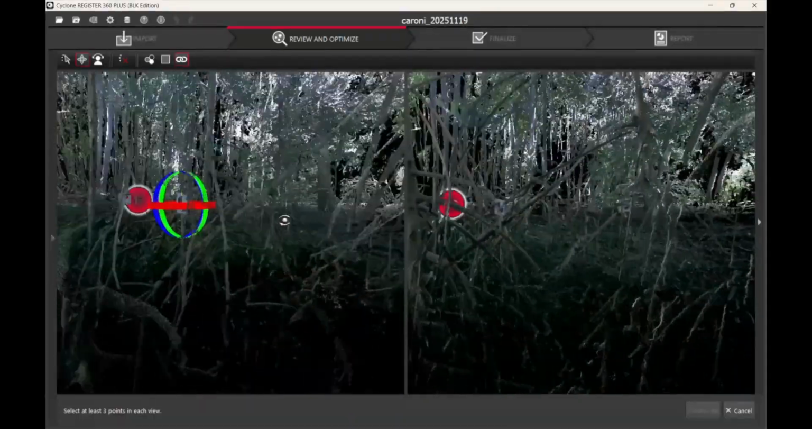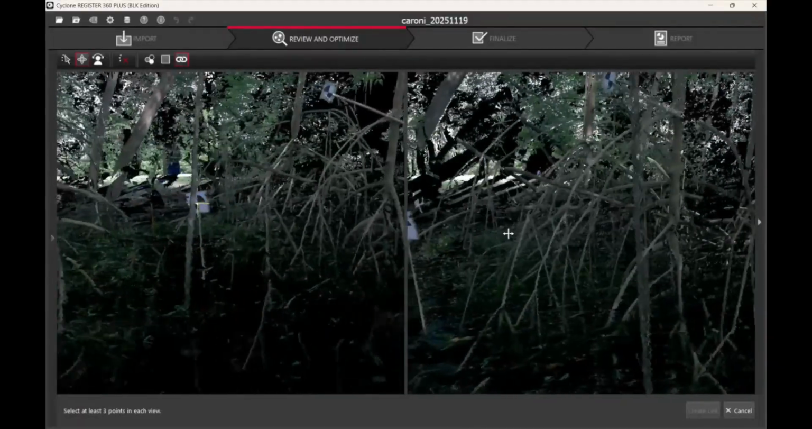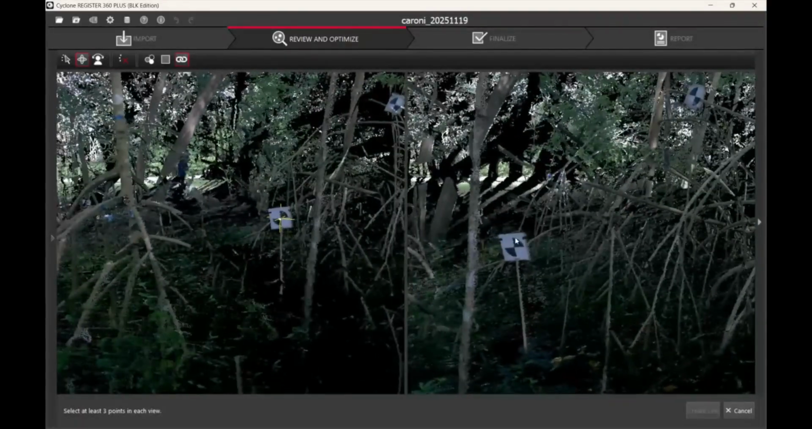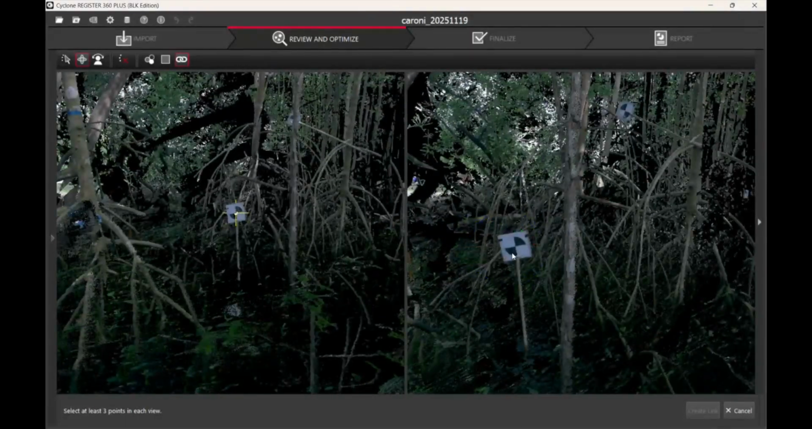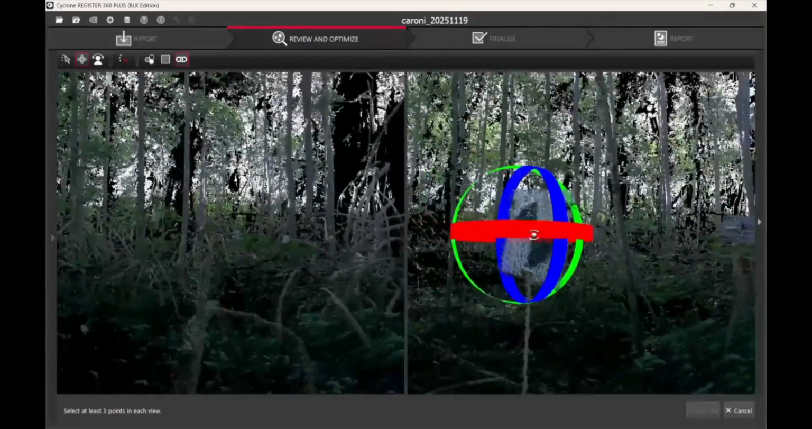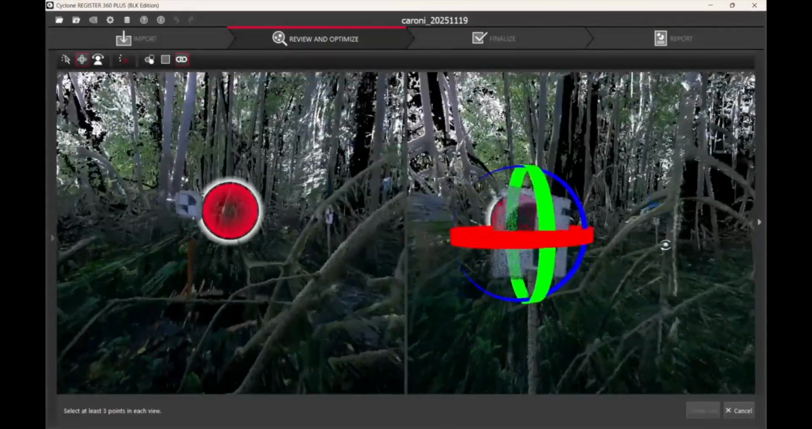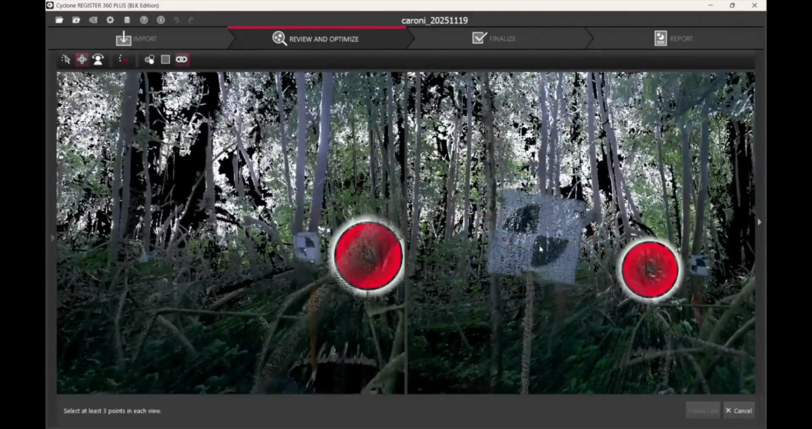We do a similar process now for the right panel. So we find the target and we put the center part of that target in front of some no data space. And then we select the center point of that target.